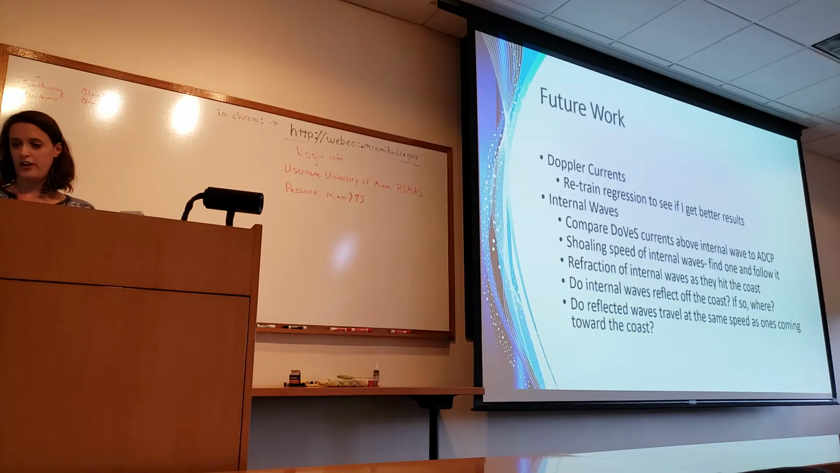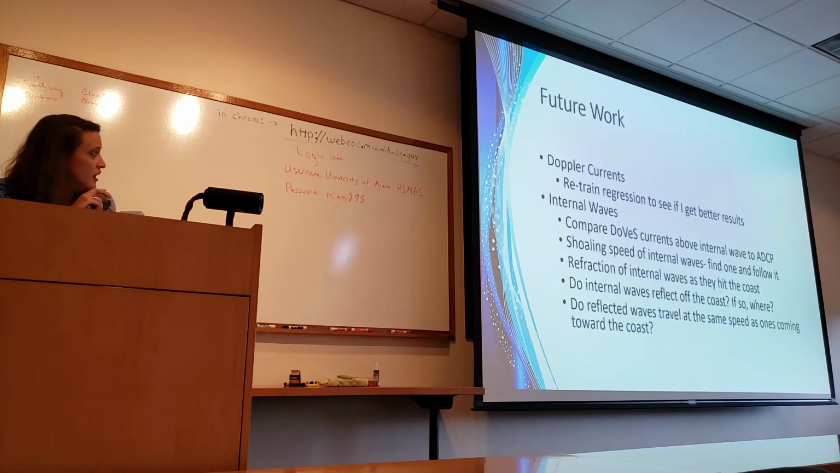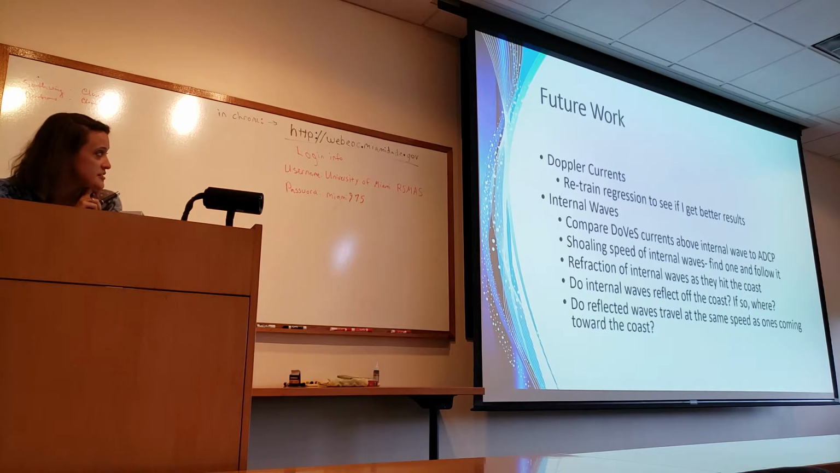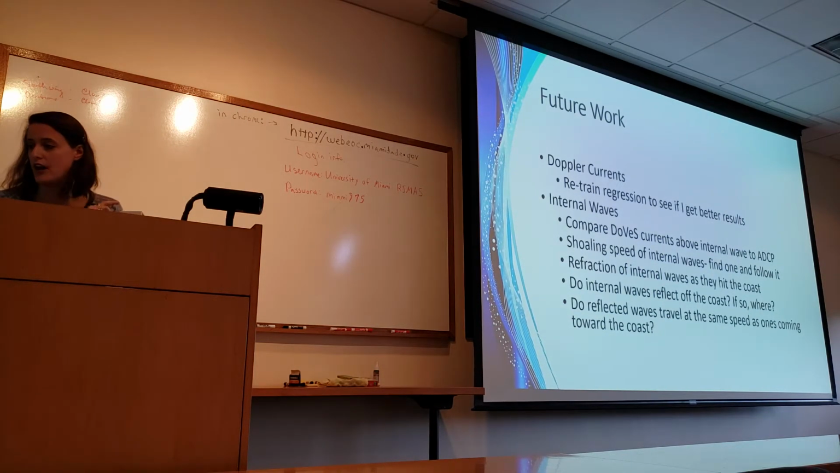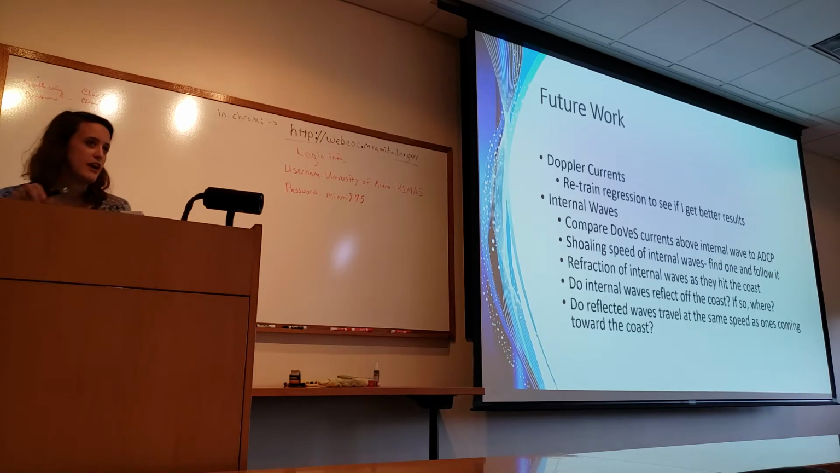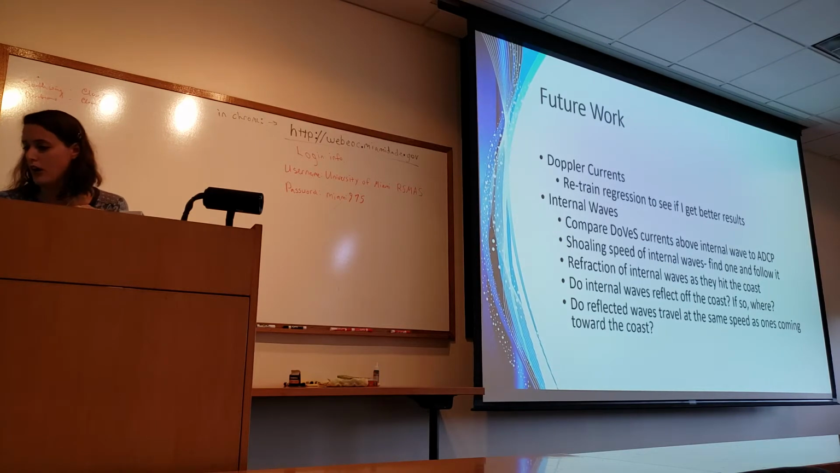And finally, just talking about some of my future work. For the Doppler currents, for the first section, I would like to retrain the regression and see if I get better results. For the internal waves, I want to compare the Dove currents above the internal wave to ADCP. We have this side-mounted ADCP that I have not had the full resolution access to up until very recently, so I want to compare the two.